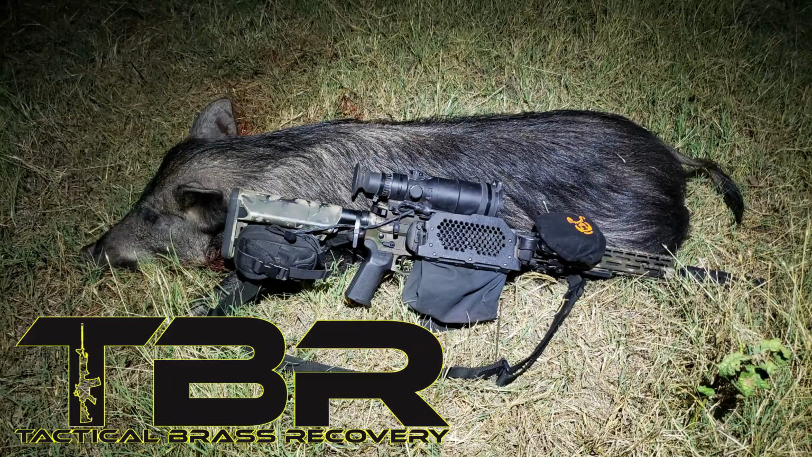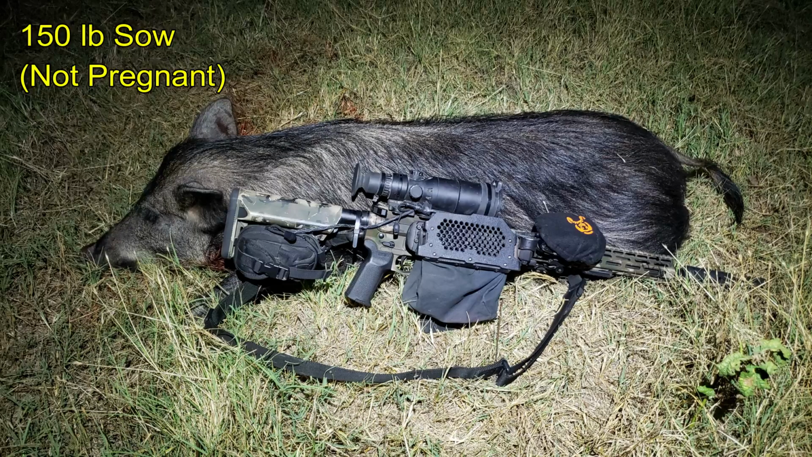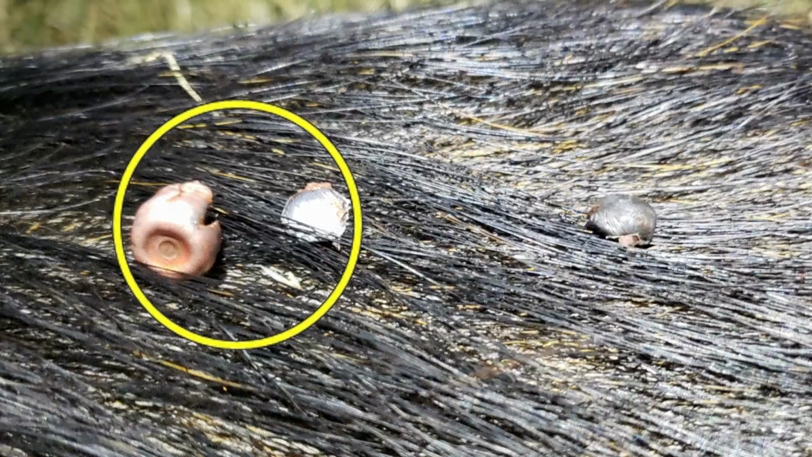Brass Catcher by Tactical Brass Recovery. She came in at 150 pounds and was not pregnant. I thought this was really cool. She was shot twice and I did recover 1 Nosler Partition bullet that you see here on the left. But the 2nd bullet